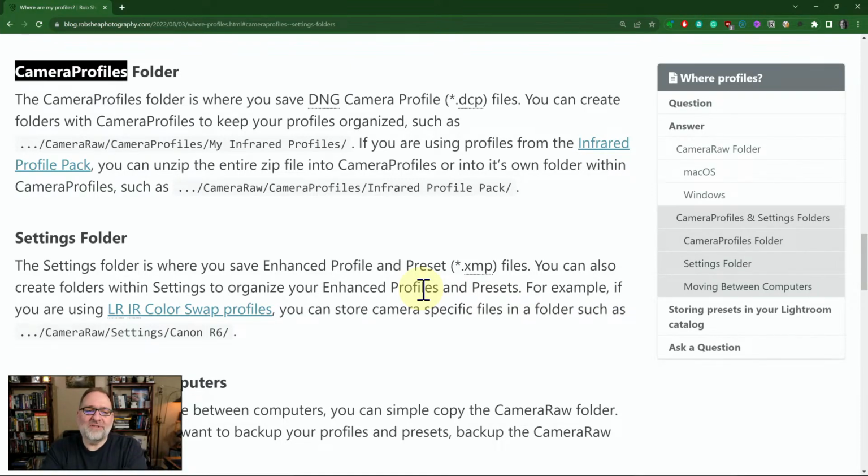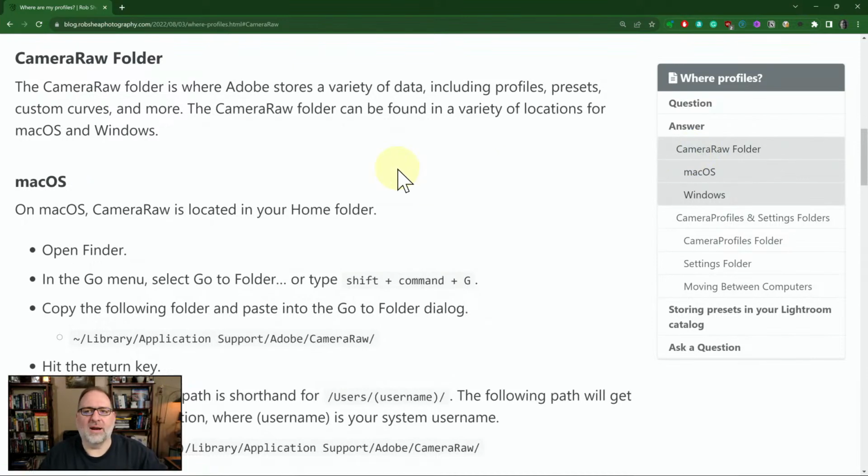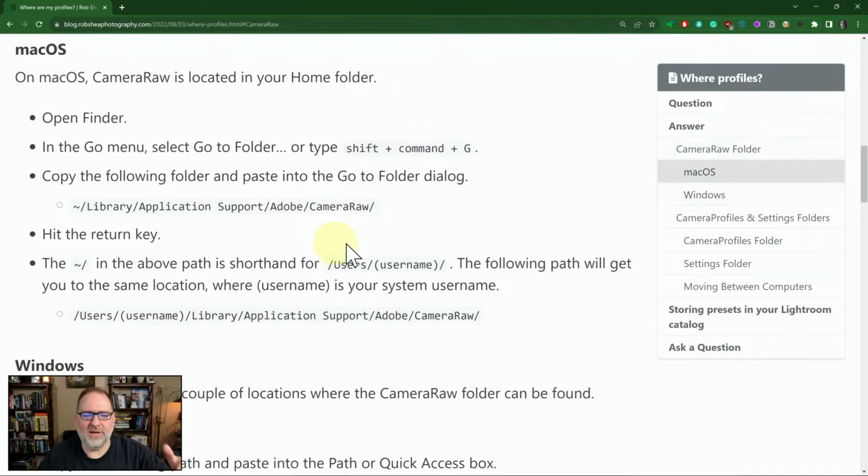But really, I've had to do this a few times, moving between machines. I've got a Windows machine where I do the bulk of my editing, but I also have a MacBook Air where I do some editing occasionally, and I have to make sure that I have all these profiles on both machines so they work properly. So that's the key: make sure that you're grabbing the DCP files out of the Camera Profiles folder, and that you're grabbing the XMP files out of the Settings folder, and that you're moving them to the new machine, and then you're moving them to the right folder depending on wherever your Camera Raw folder is, whether it's the Mac directory or the Windows directory.